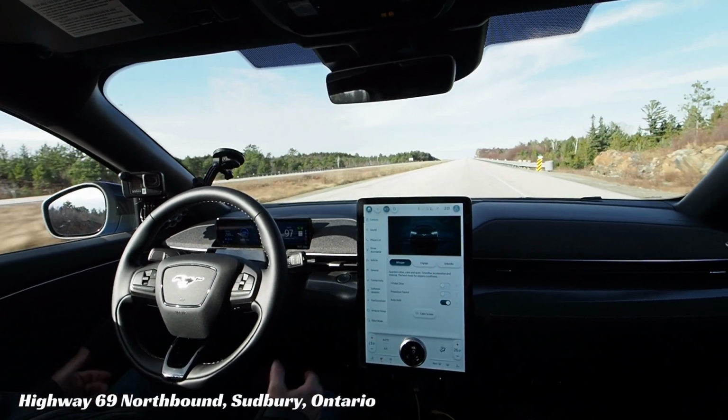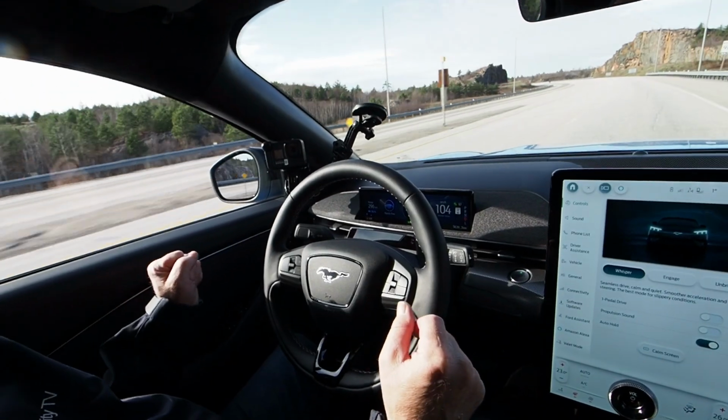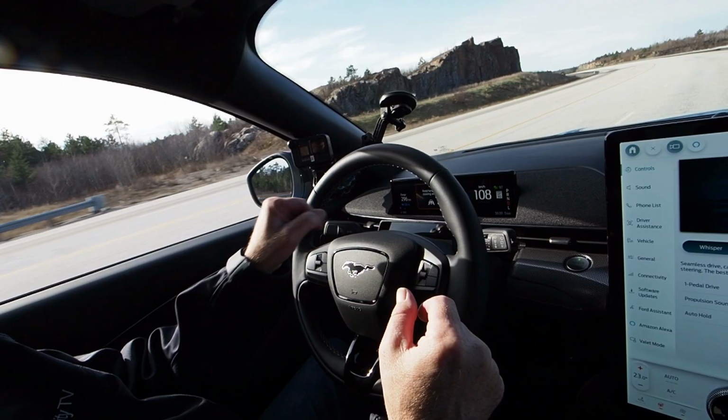Like, no foot, no hands. Yeah, 100%. It's still weird, though. It's very, very weird. And in terms of the use and activation and learning curve to the system, well, there just isn't one. You just press the cruise control button, and the system just turns on and works. It's really simple to try whenever you like, or use as often as you can.